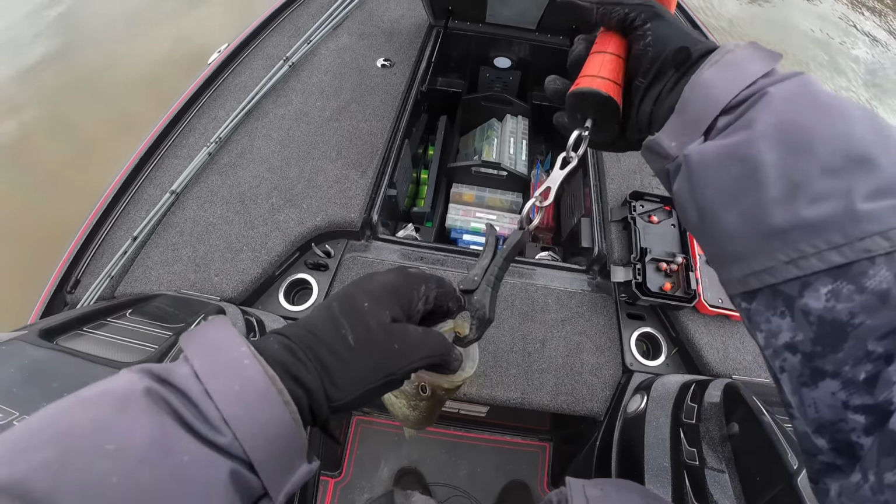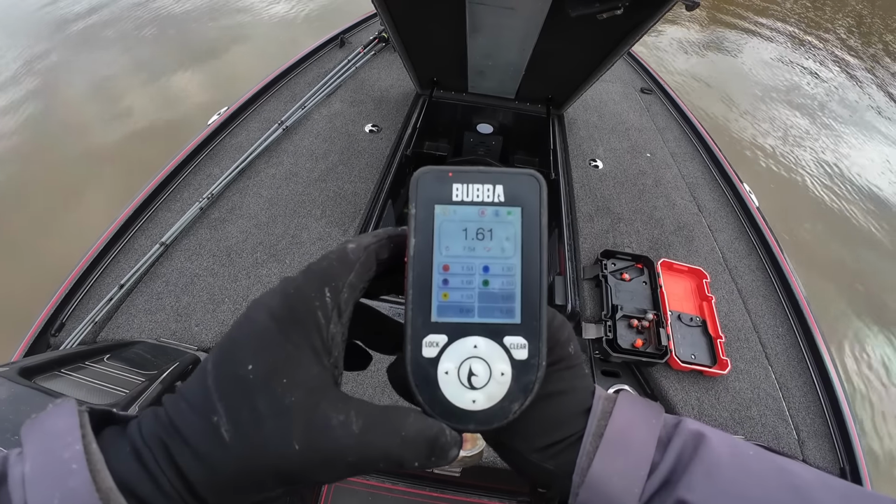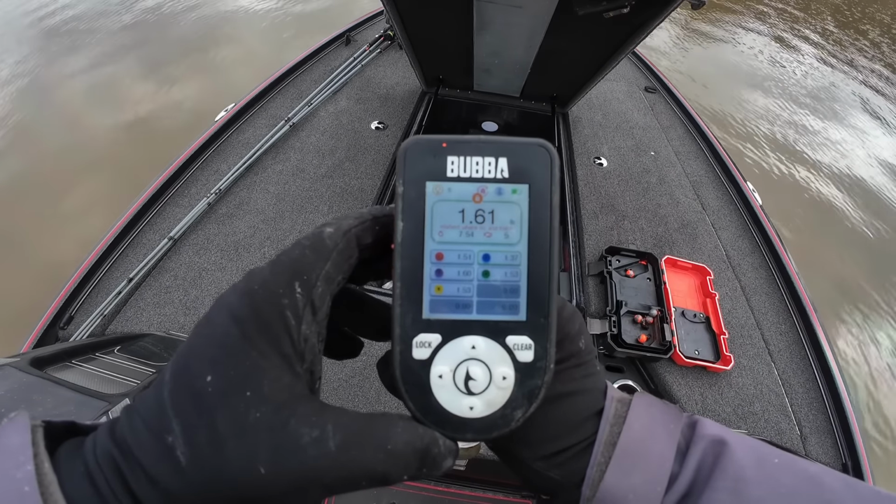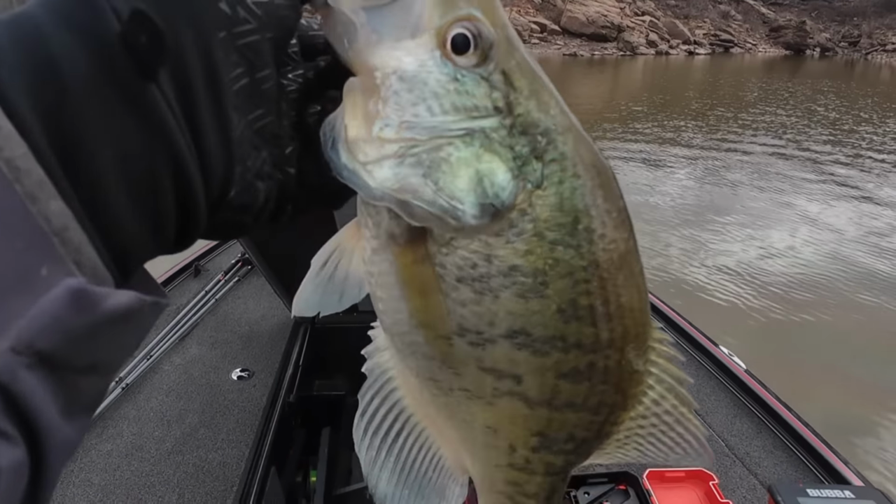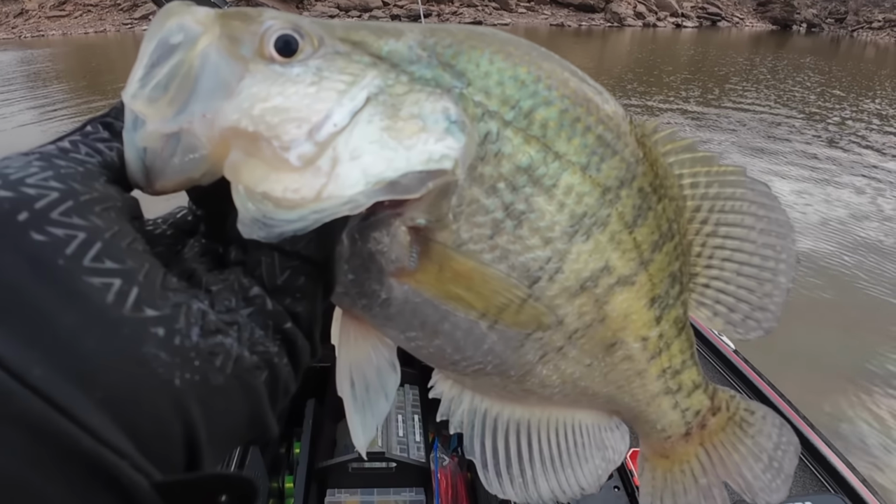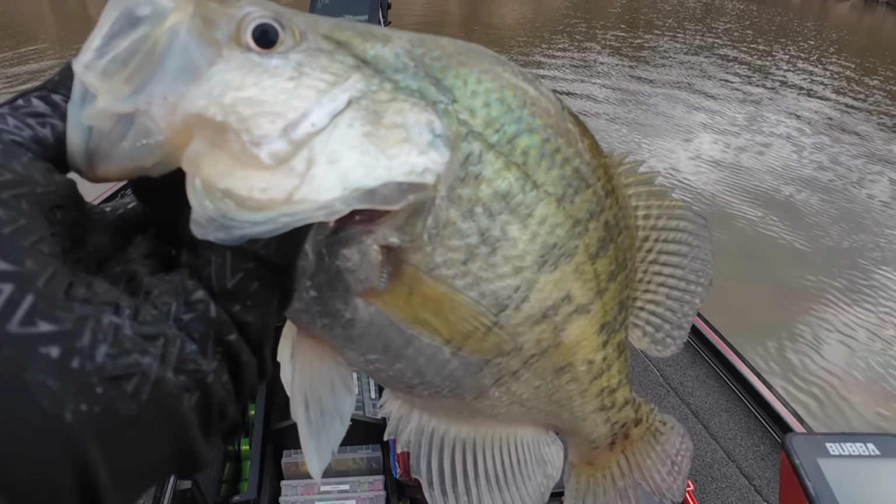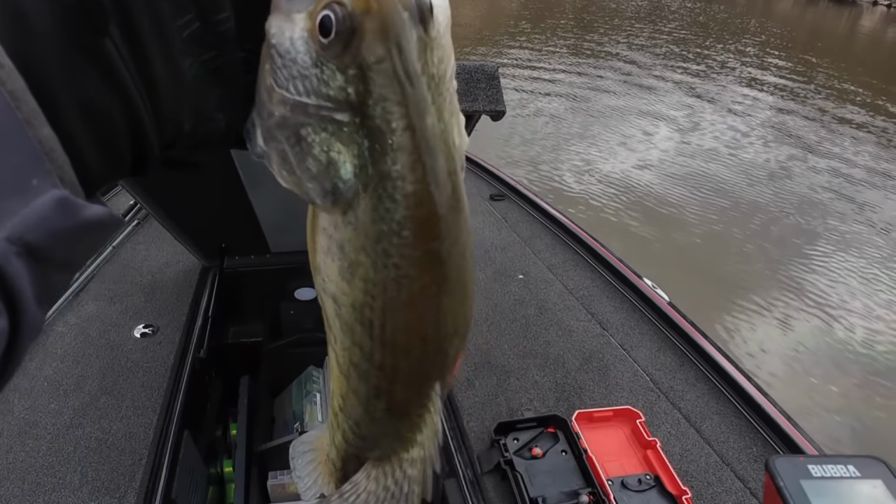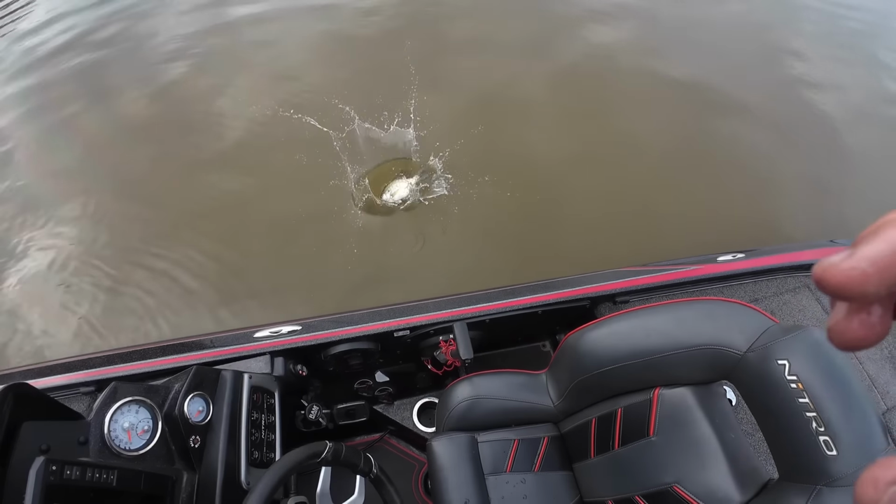Put him right there. That's a 1.61. He's a good sized fish. Got some shoulders on him. They'll be really putting on weight here in the next month or so, coming around pre-spawn. So that's a good fish right there. No doubt about it. Gonna let her go.